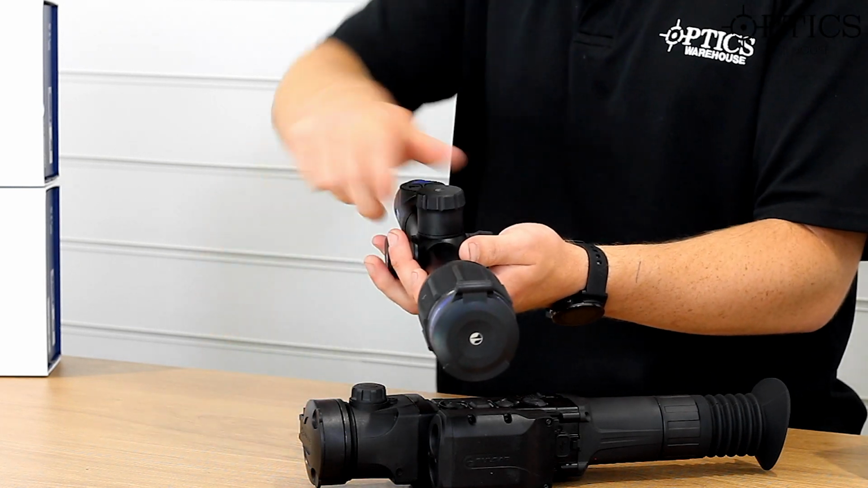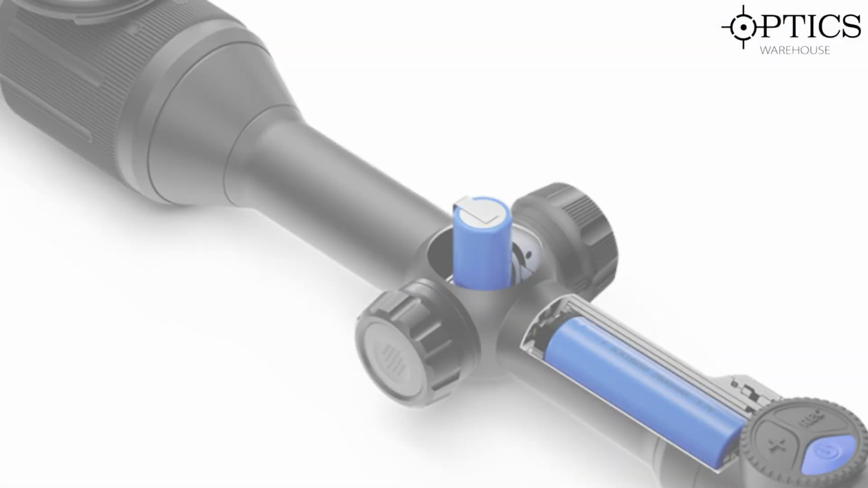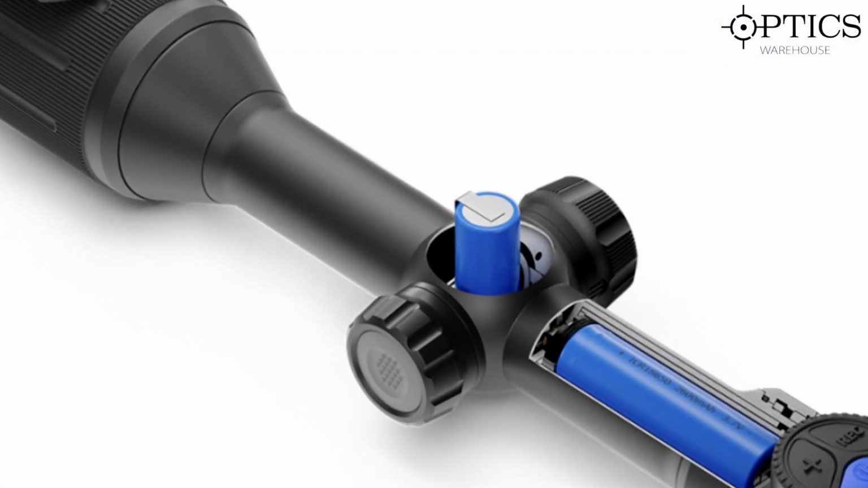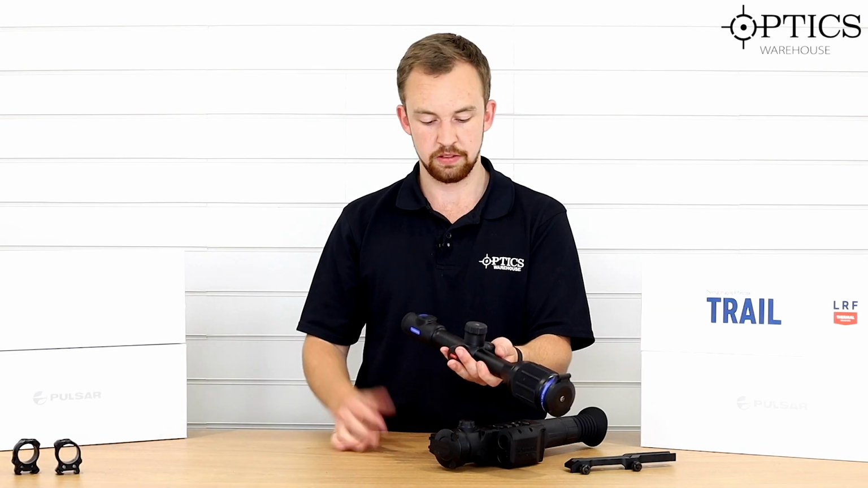In the case of the Thermion, click it off, out it comes, and there's usually a battery that you can sit in there. Nice little APS2 battery, sticks in, clicks in, put your top back on, and there you go.